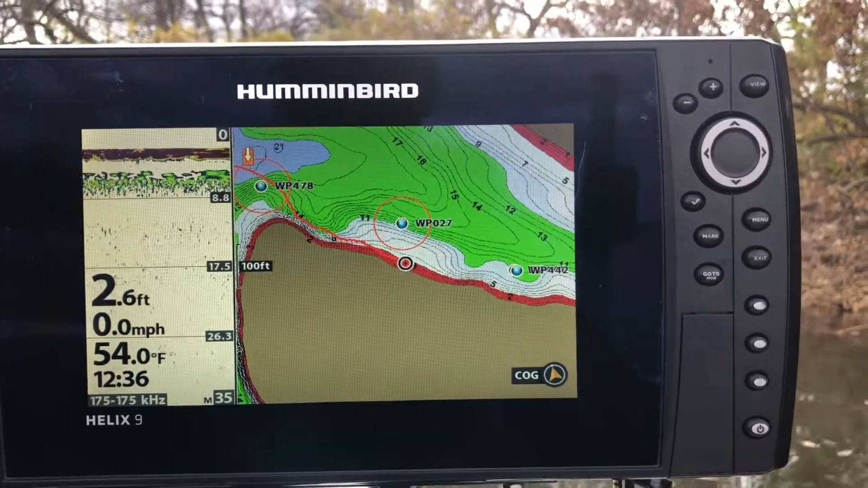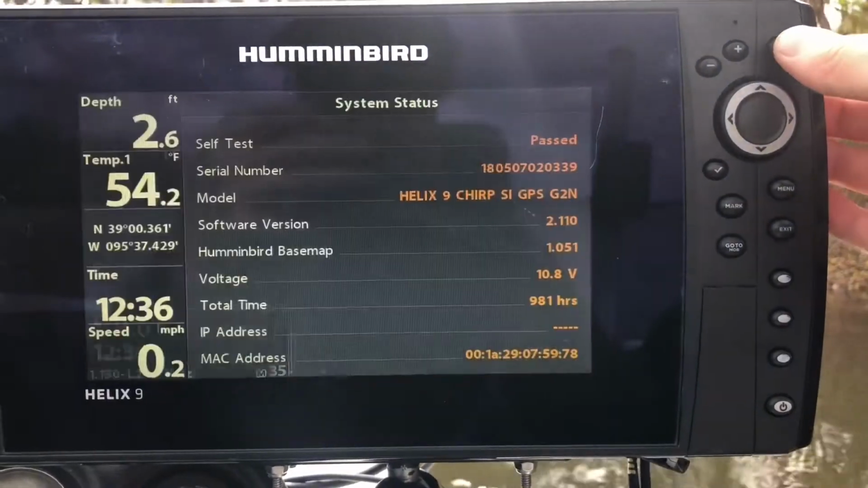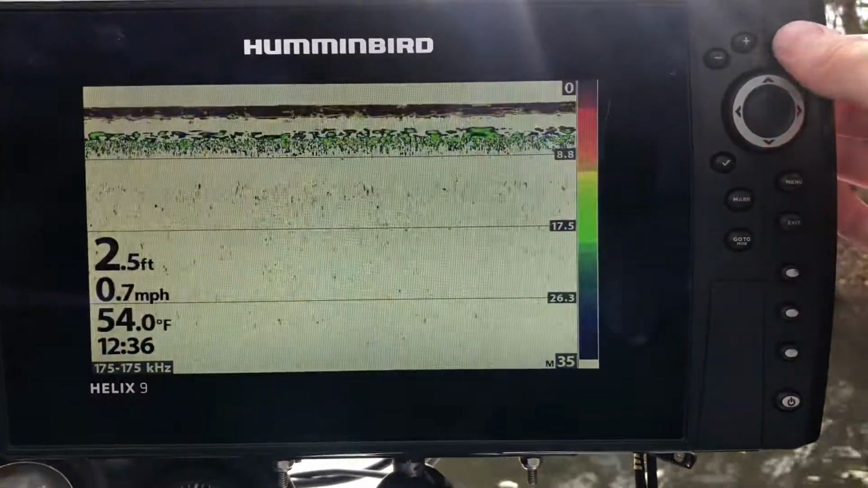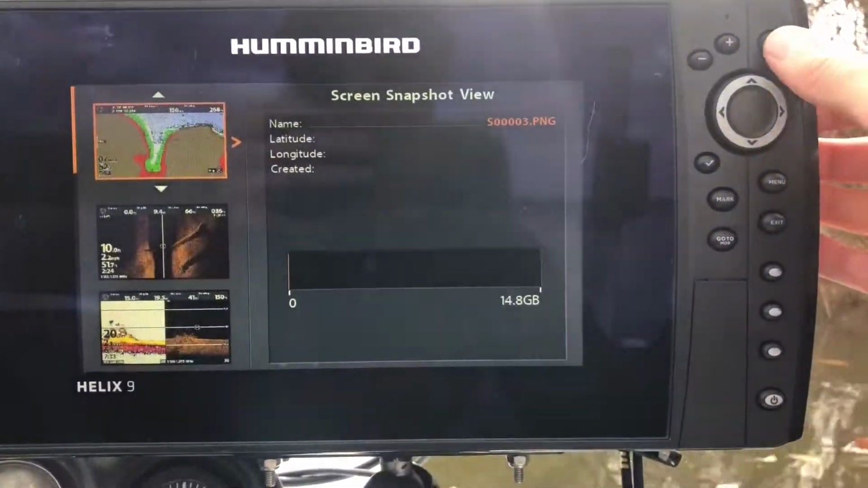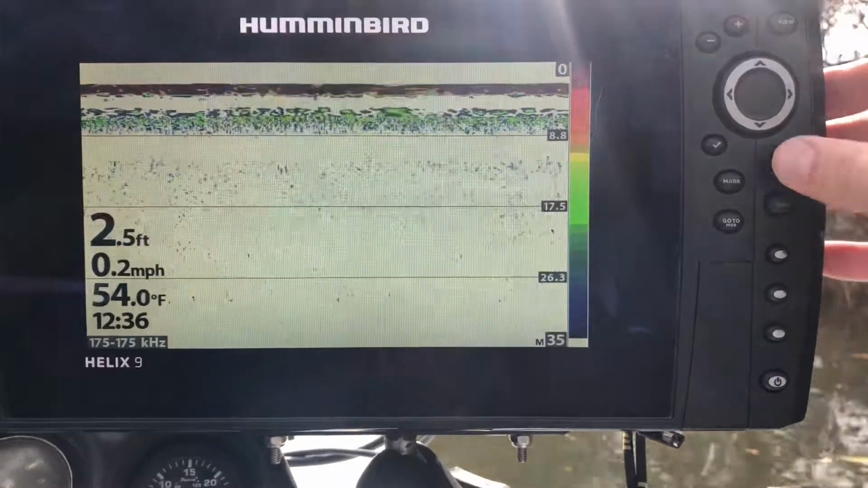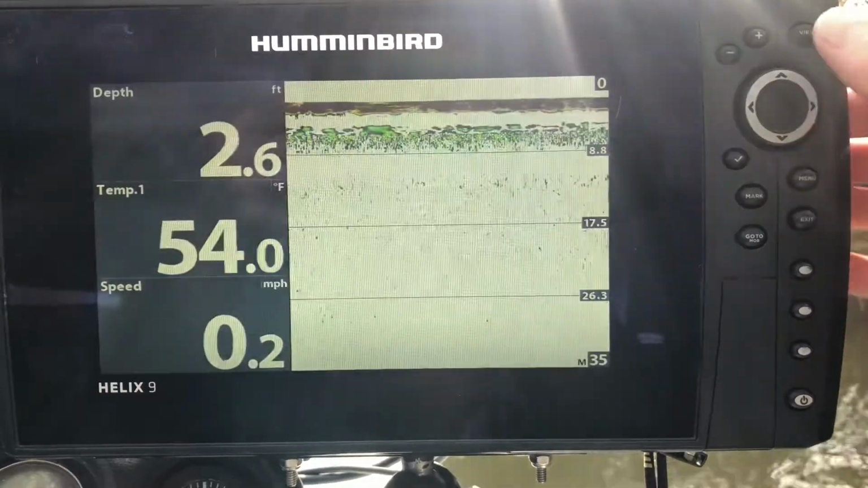So real simple to start out. To toggle through views, you either hit the view button, that'll take you one way, and to go back the other way, all you do is hit exit. So you can go forward, back, not the menu button. View one way, exit goes back the other way.